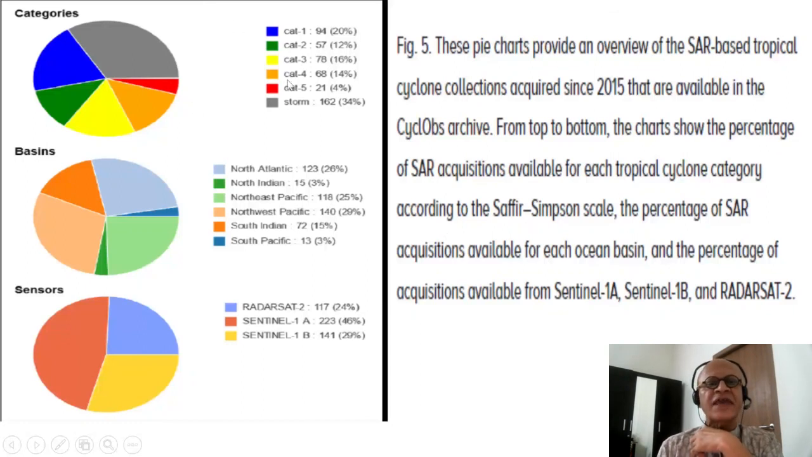So you can see the categories here and the pie chart of the percentages of SAR captured storms, the percentage of SAR acquisitions available for each ocean basin here, and the percentage of acquisitions available from Sentinel-1A, 1B, and RadarSat-2. So Sentinel-1A is picking up a lot, RadarSat is here, and Sentinel-1B.